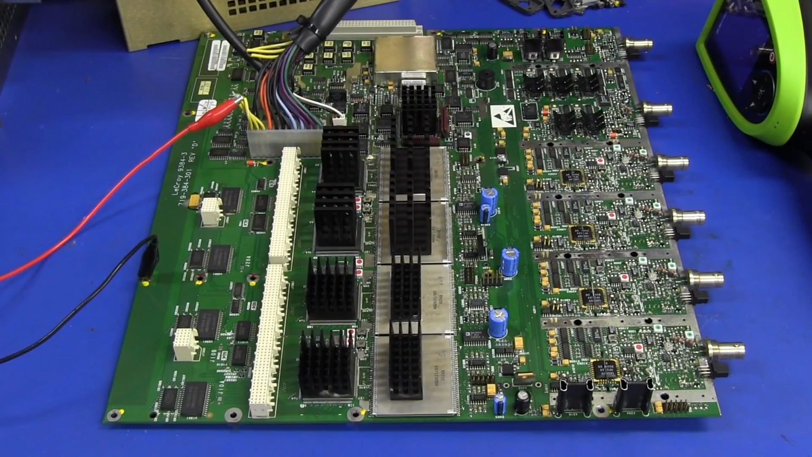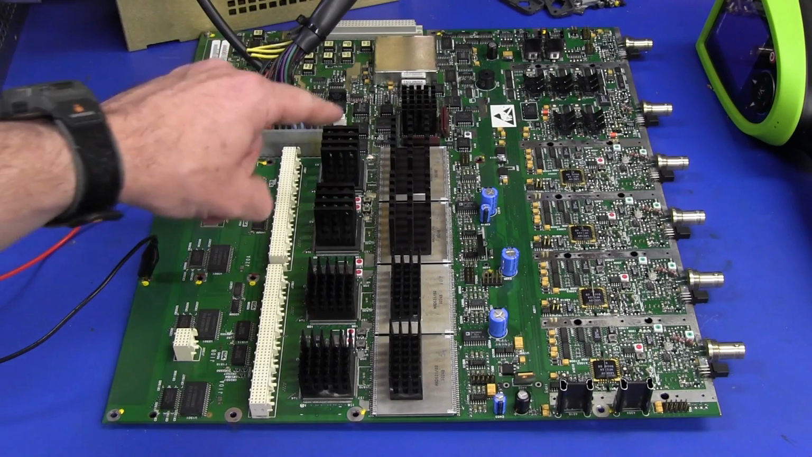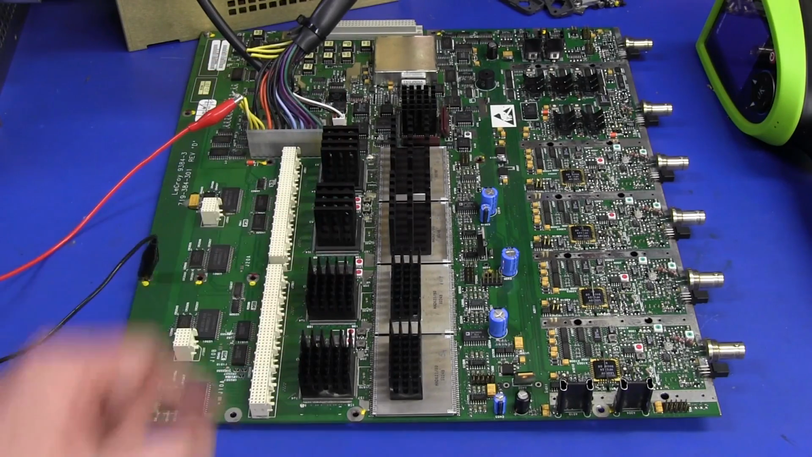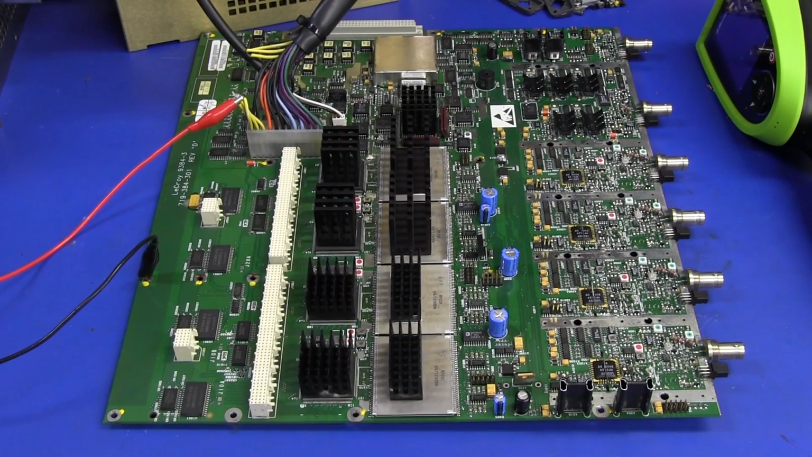Well, sorry folks, I think that's all I'm going to do on this one today, because I'm going to call this one and declare it unrepairable. I think something has died in this power supply, which has taken out everything on the 3.3 volt rail, the only 4 devices on the 3.3 volt rail, which are these 4 ASICs here. Unless somebody can come up with another very plausible explanation for what's wrong here.